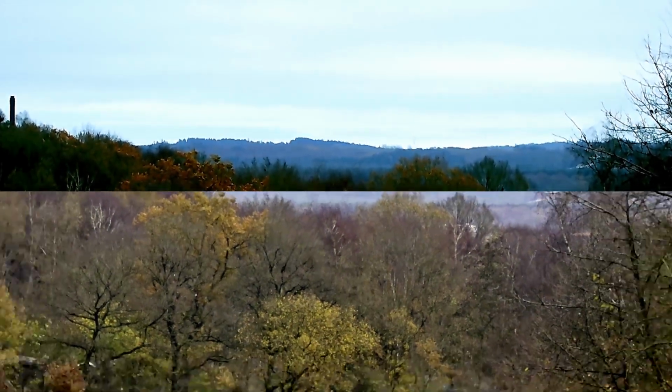I do see a lot more detail on the Samsung. Right there in the middle of the frame is a telephone tower, and out in the distance are different colors on the forest. You can't see that really on the Cigman.